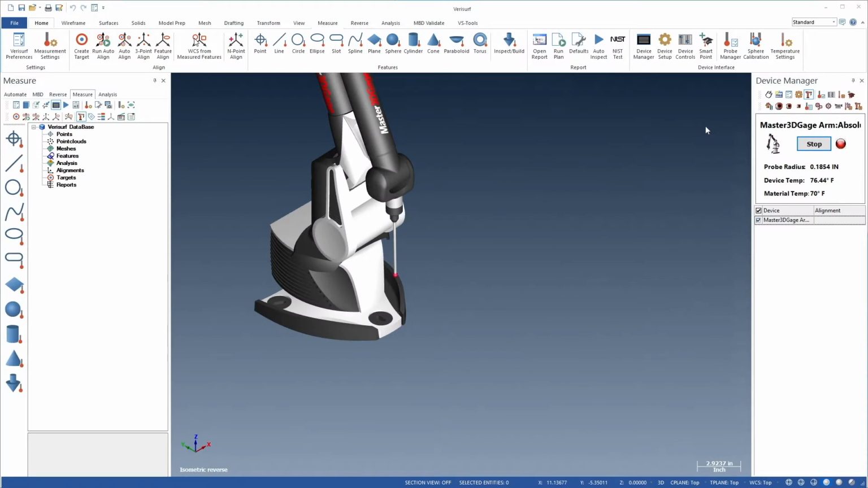Prior to starting any measurement project, it's important to check the performance of the Master3DGage to ensure its accuracy. In this video, we'll evaluate the device using a few quick checks that can be run following setup using only a simple probe target.